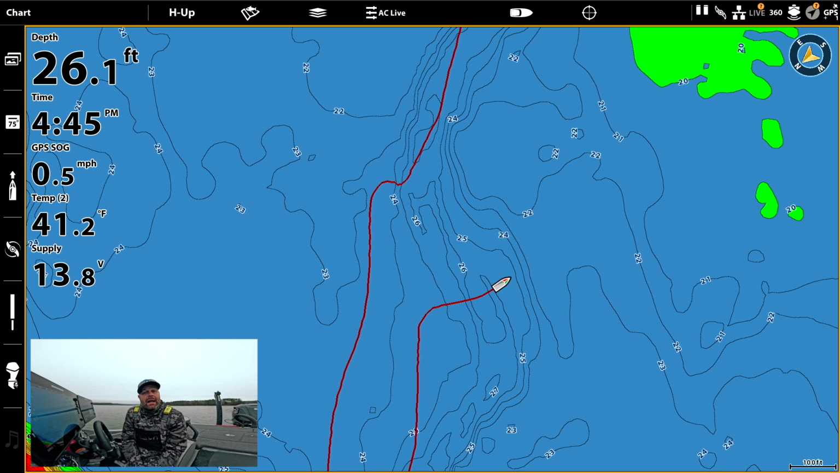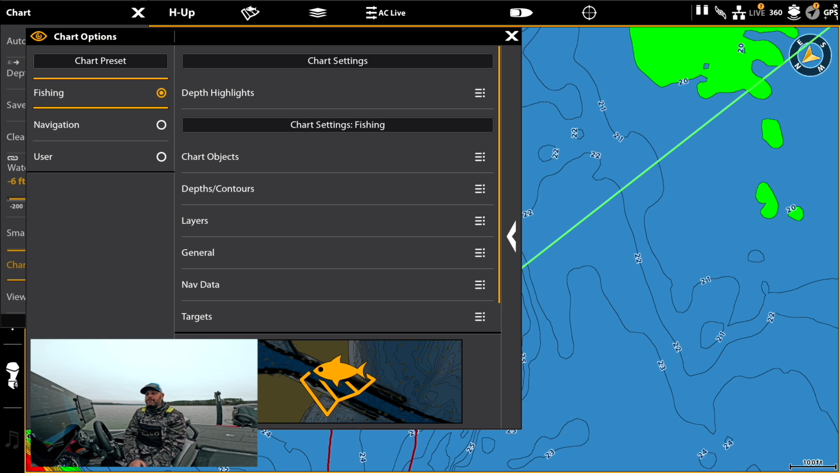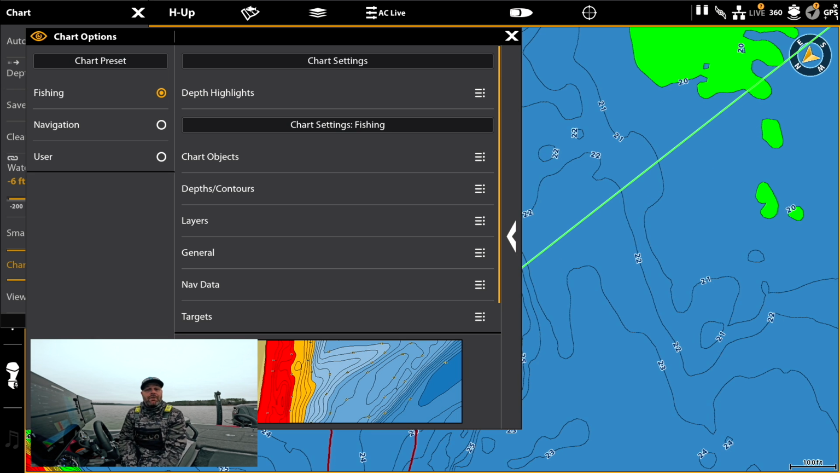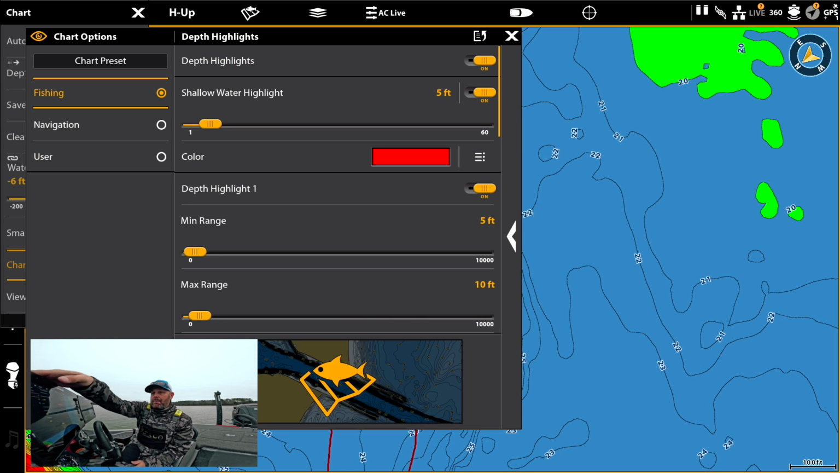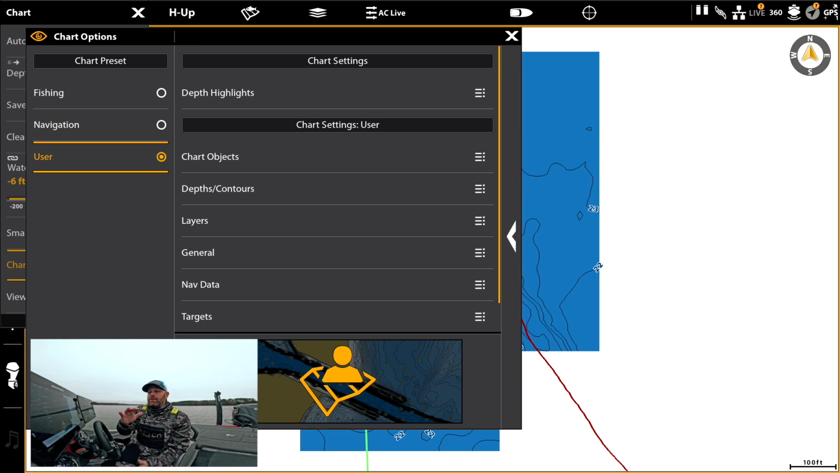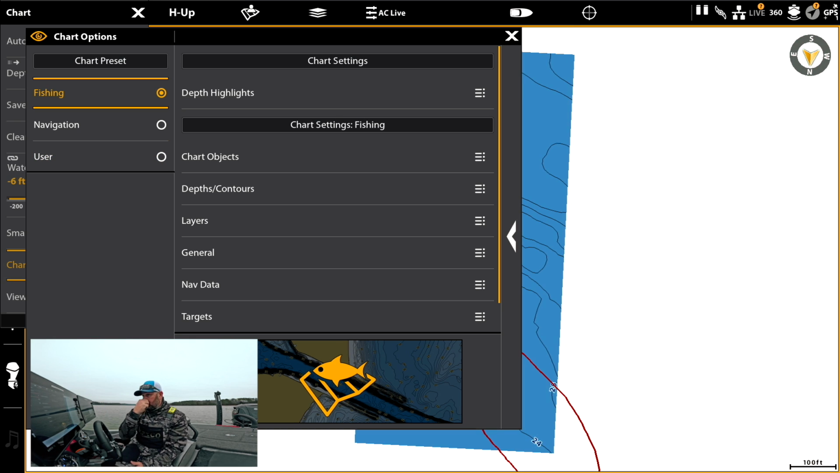Okay, the next thing that I want to show you, that key feature: menu, chart options, depth highlights. So in previous generations or versions of this card, you could only do one other highlight besides your shallow water highlight. So you can see right here, I'm on fishing. You can do navigation, you can do user, you can change all sorts of settings. We're gonna go through that in just a second, but I'm on fishing.